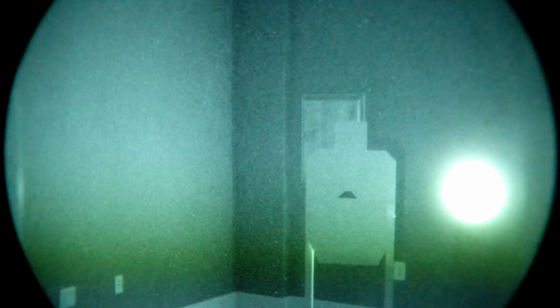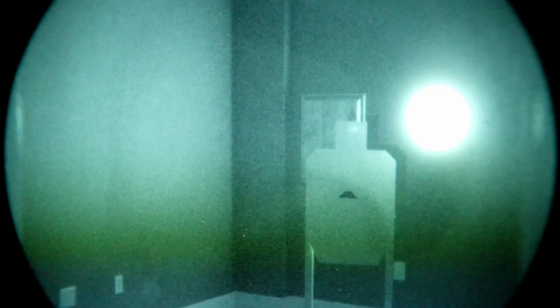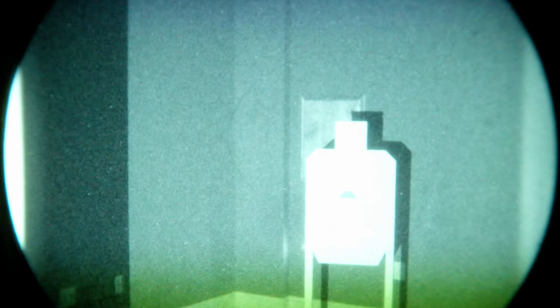Again, flickering in the tube. I don't know if you're going to see this after post, but it is very apparent in the monitor. Go back to the first setting. This is the room illuminator setting with the MAWL DA.